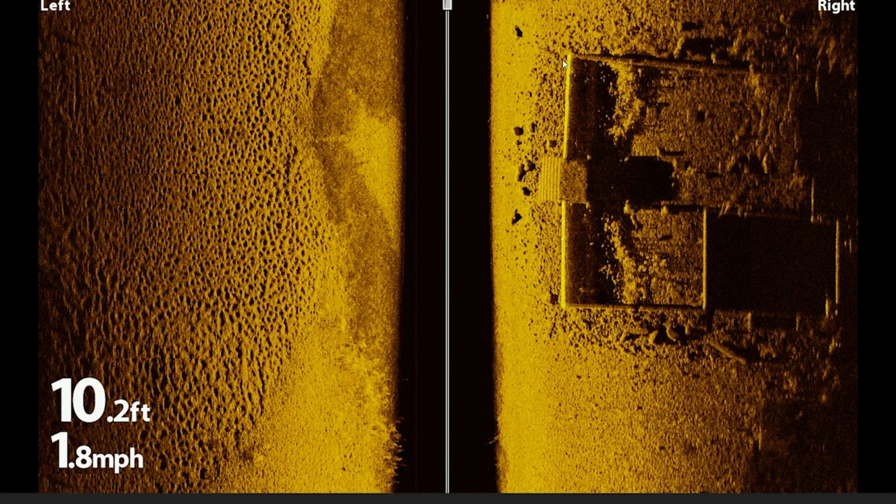And then here on the right, I think you have some crappie mixed in with boulders on this area, and this is actually an old house. You can tell there's stairs right here, and it's basically just an old square house, a foundation, you could call it, with probably a deeper area in here. This could have been a basement, or this could just be an area where our sonar cannot reach.